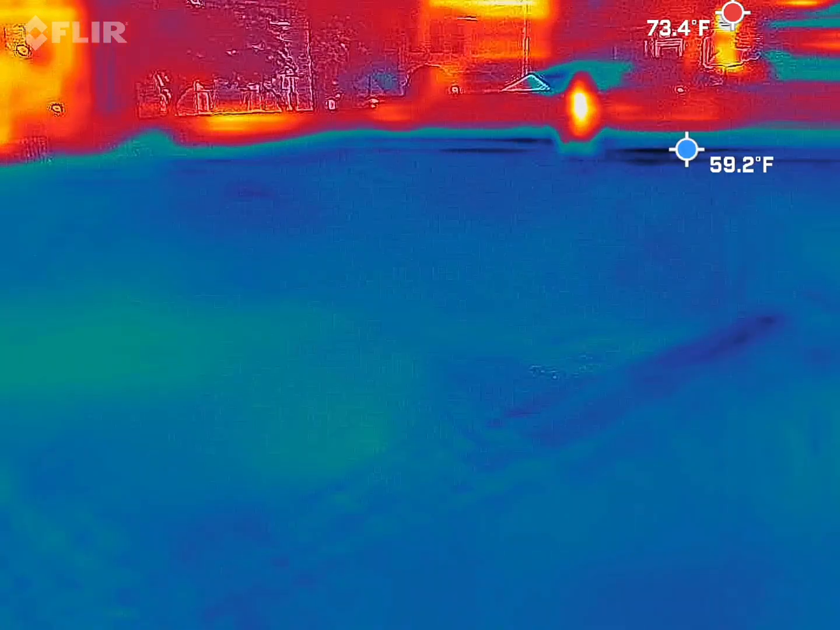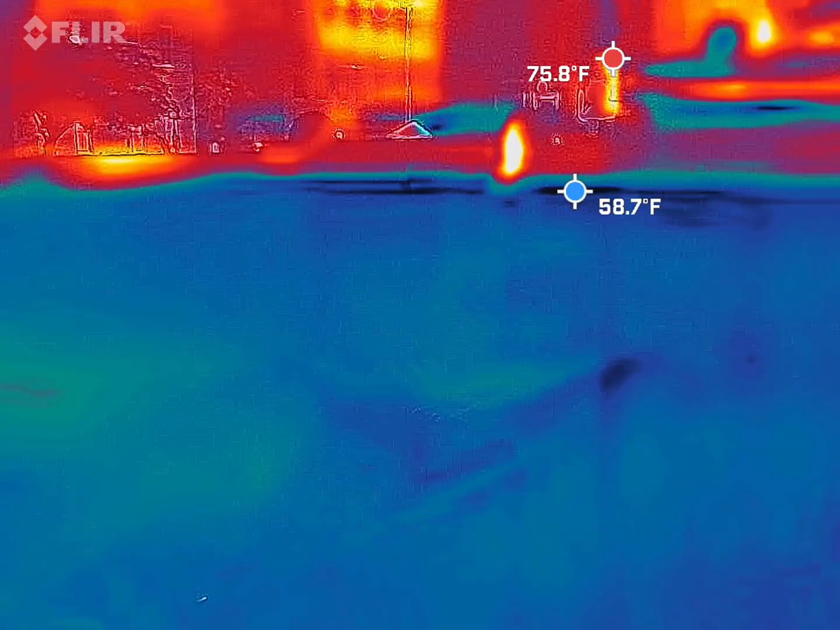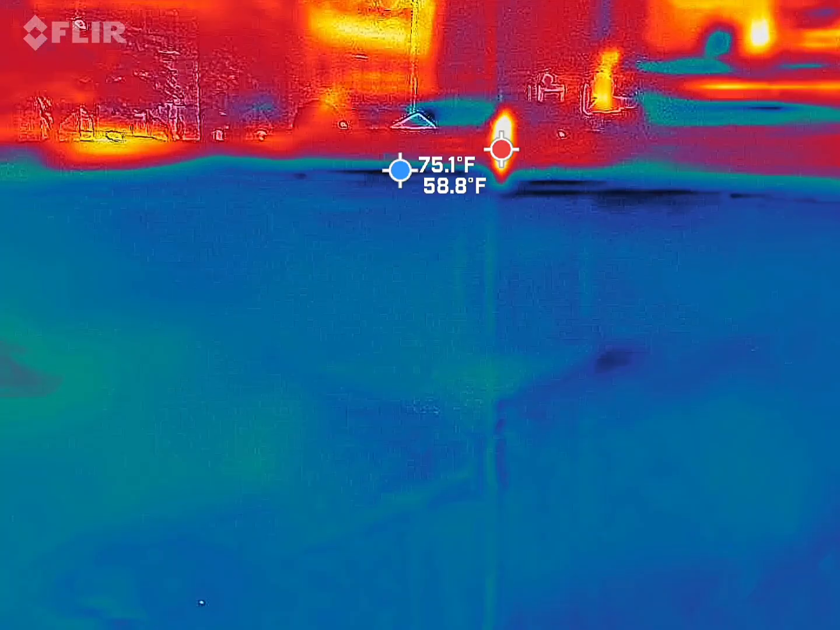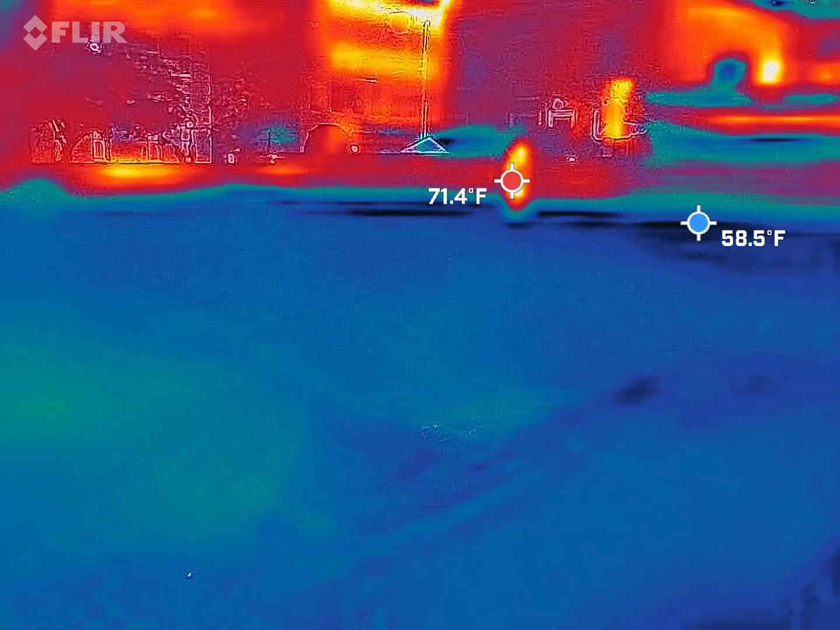59, 50. But it's always going to show you the cold spot. So it doesn't mean that it's a ghost. It just means that it's the coldest spot in the frame. So that way we can kind of see what's going on. It's ambient between 62 to 64 degrees out here for us.